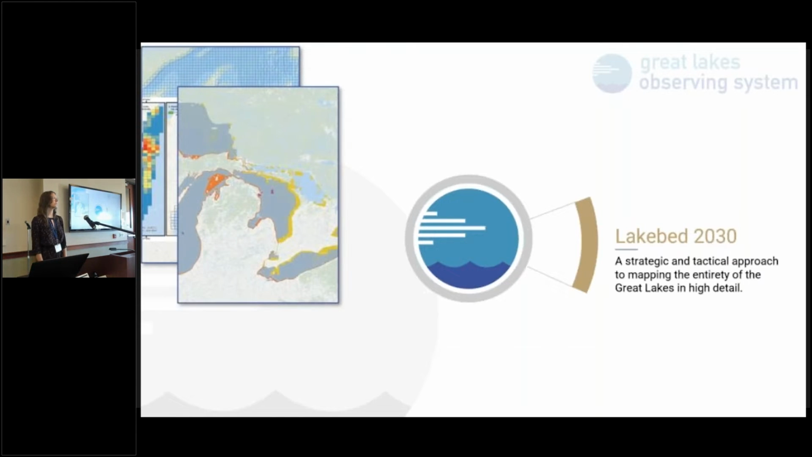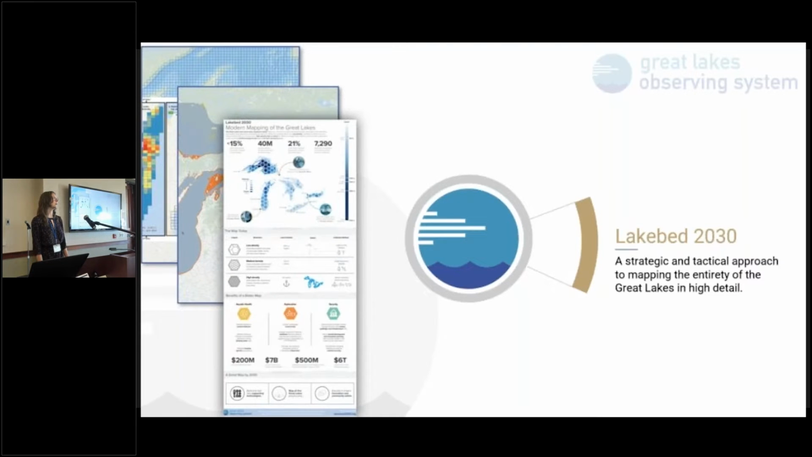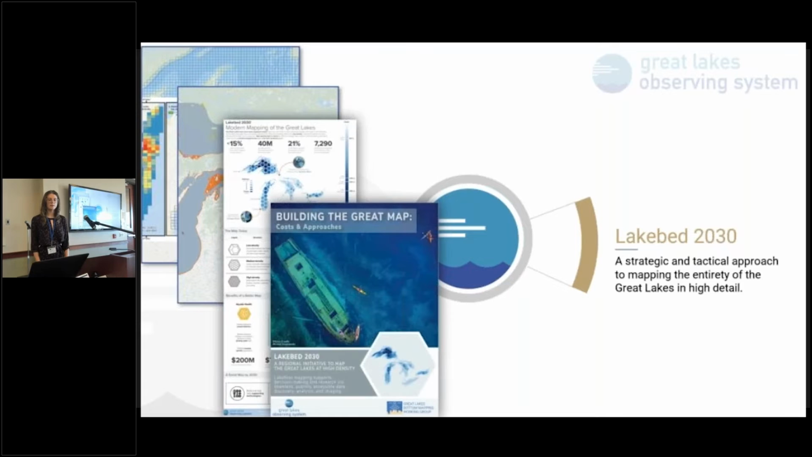We have done a number of different gap analyses. NOAA has conducted one, CHS presented on theirs yesterday, and we did one at GLOS. We've created numerous graphics and images to explain high resolution data, high density data, what a multi-beam is, why we need this data, because it's not something that your average person, like Tim's mom, might understand. And we've conducted cost analyses. How much does it cost? How much time might we need to actually meet our goal?